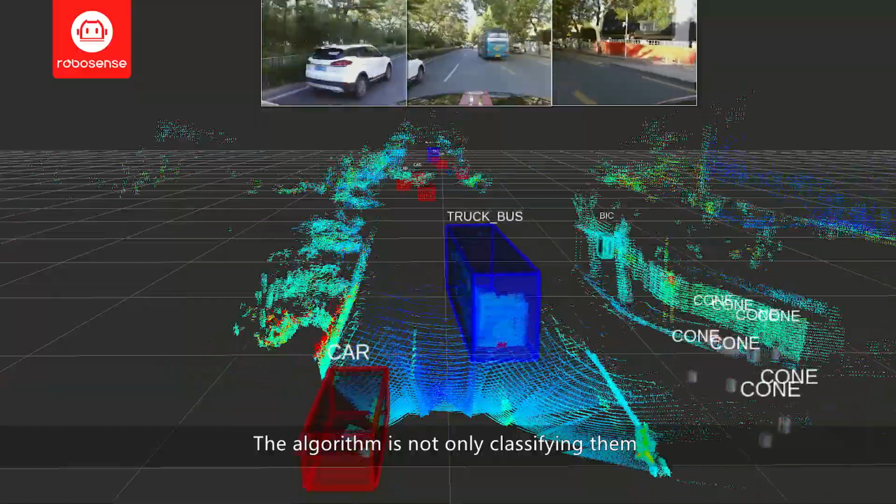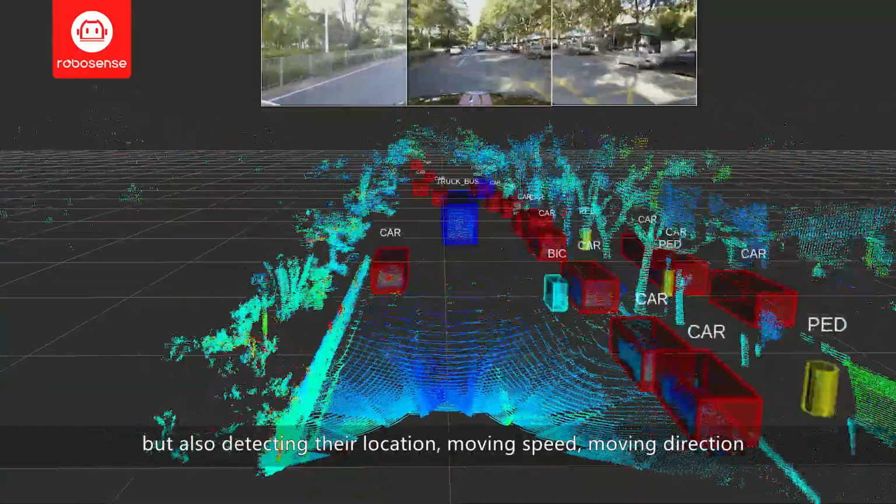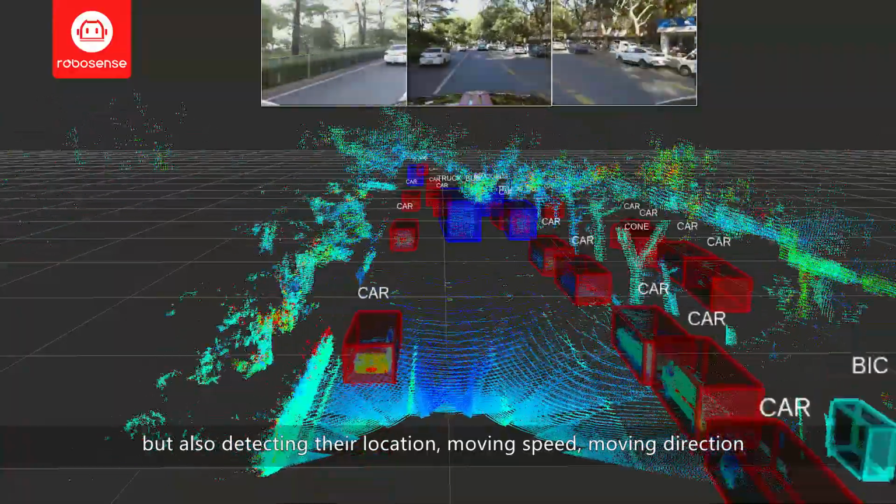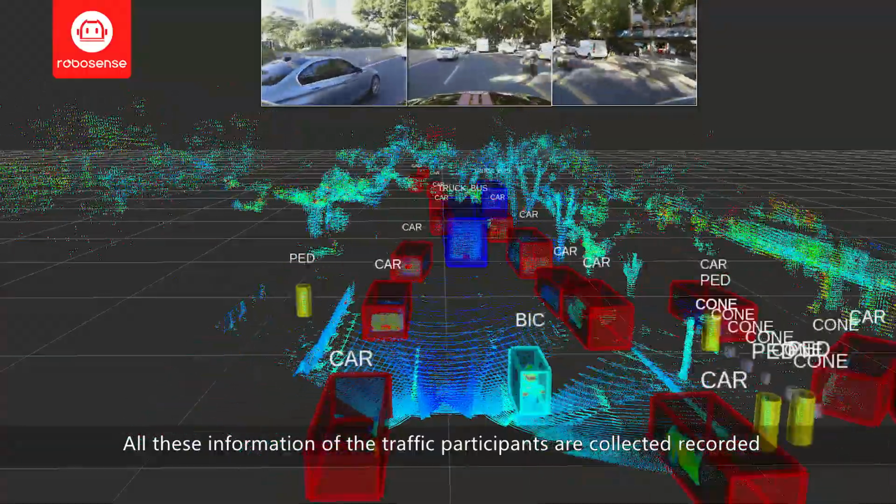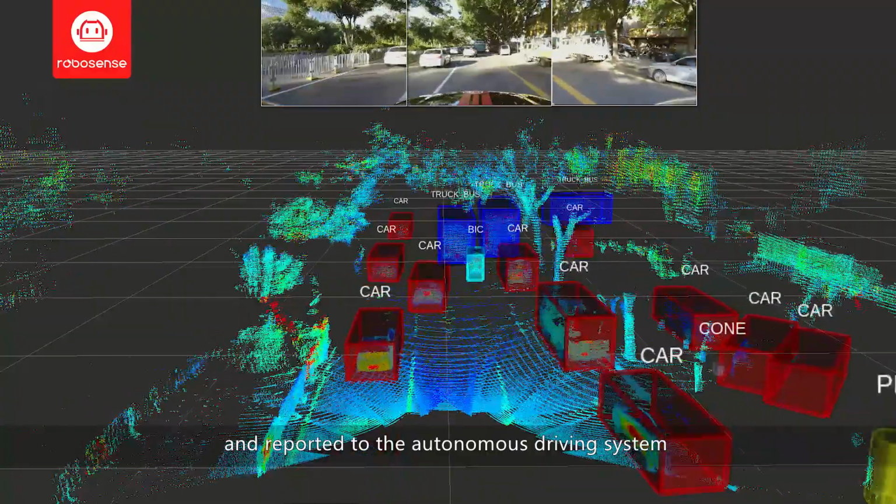So the algorithm is not only classifying them but also detecting their location and their moving speed, moving direction, and all this information of these traffic participants are collected and reported to the autonomous driving system.